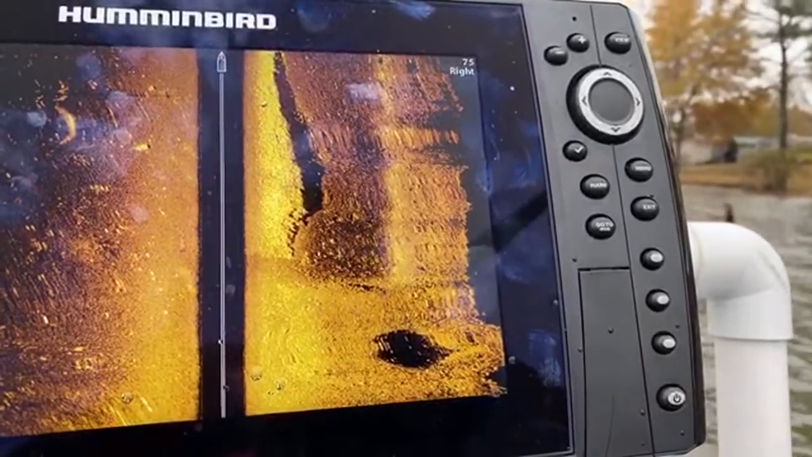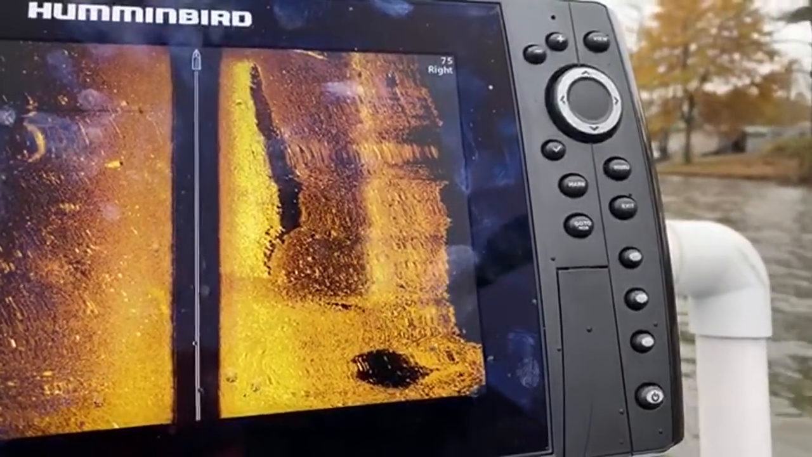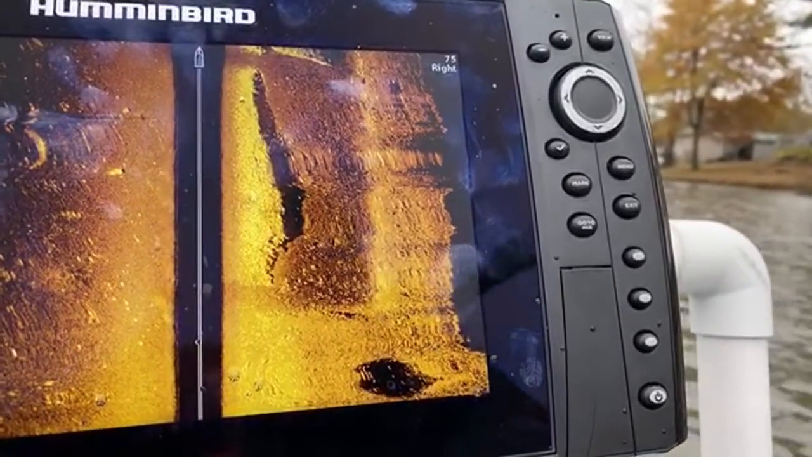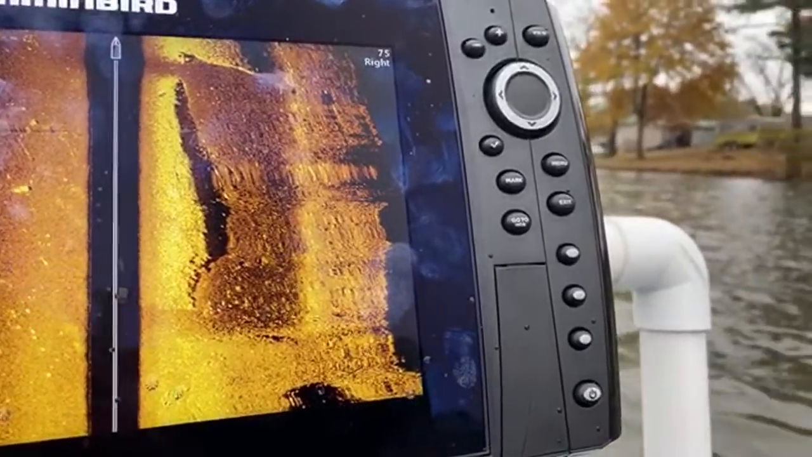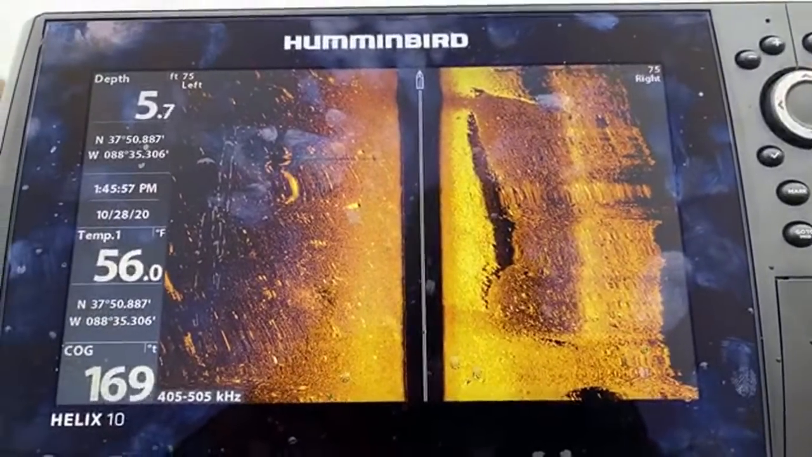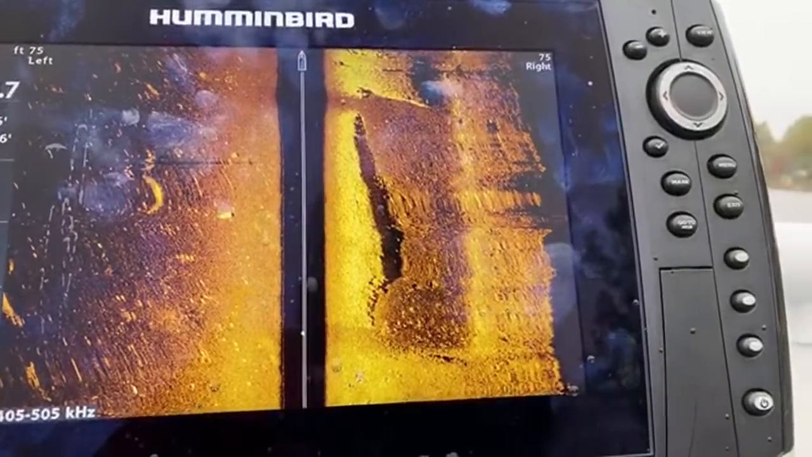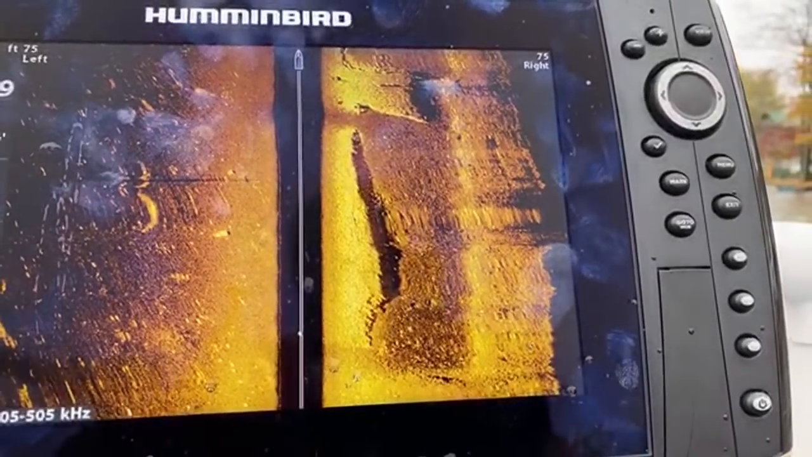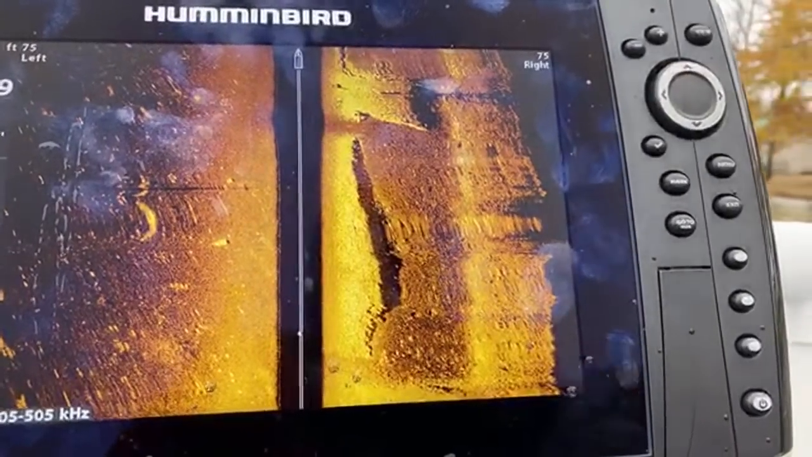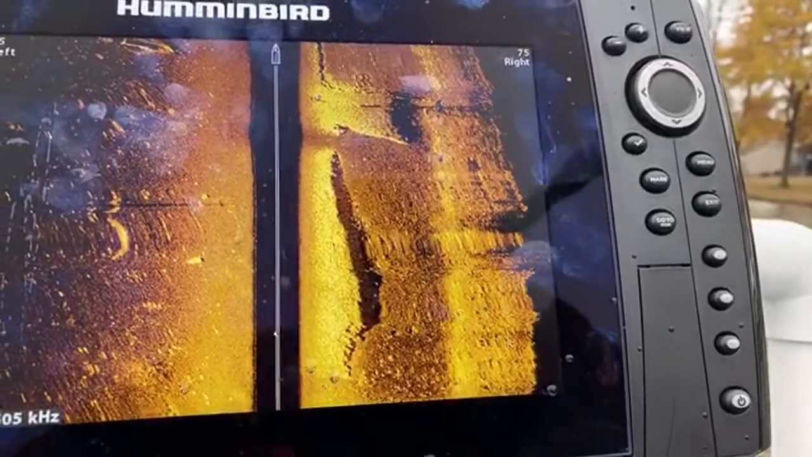Sorry, Gene, I'll look at it again. So my sonar antenna, right here is just some rocks. Like a structure of a car? No, I don't see that. Some of this, like I said, is me turning.